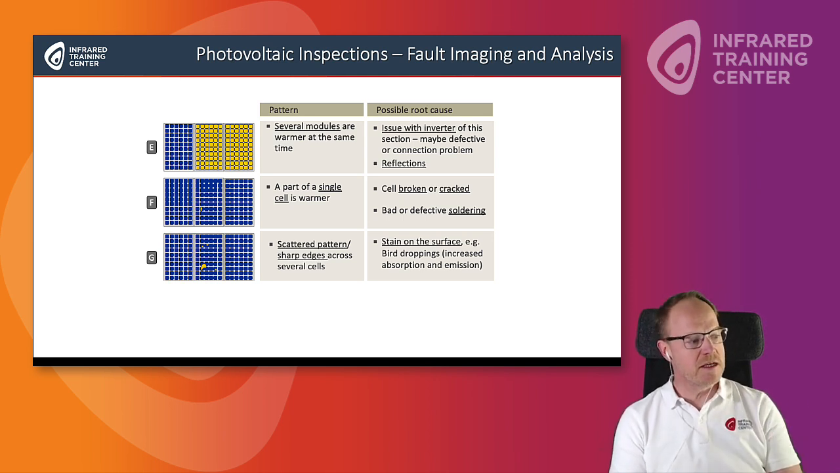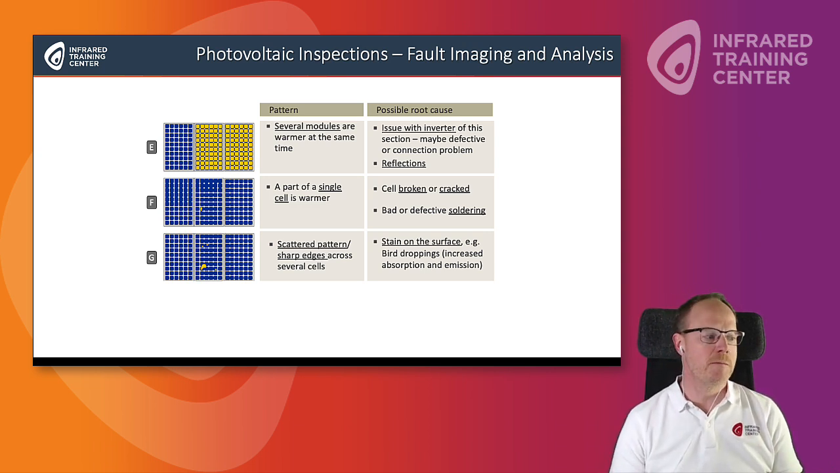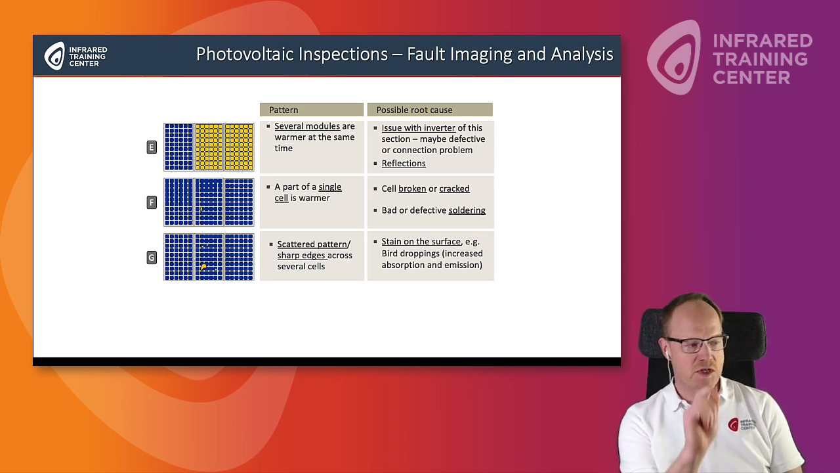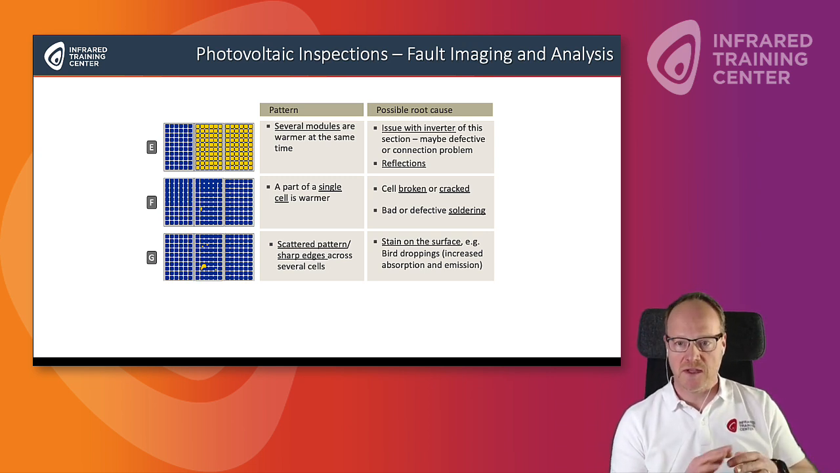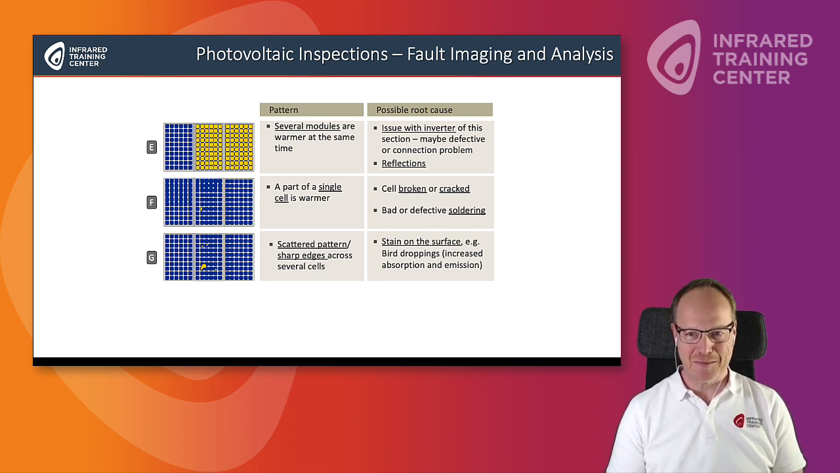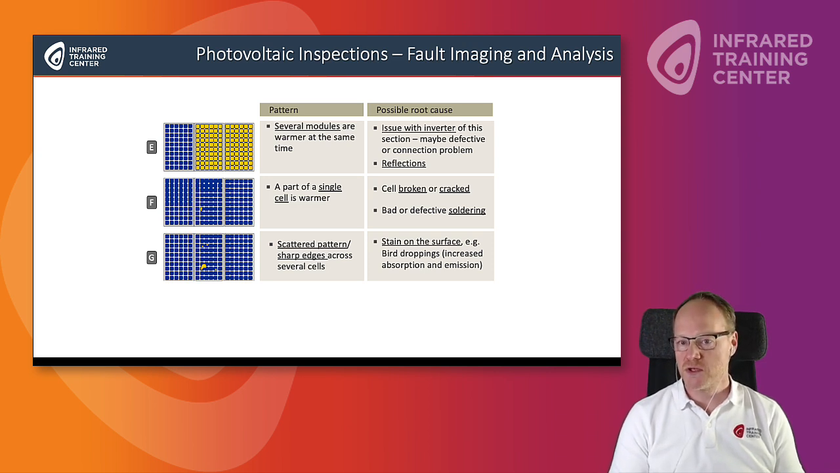And as you can see in example G here, this is certainly dirt, because you see it in the very heterogeneous forms of the warming. So it's a scattered pattern, as we call it. You see sharp edges across several cells, so they're covering several cells at a time, and that's often a stain on the surface of the module, like bird droppings, which is not avoidable, unfortunately, of course. And this leads to a higher absorption and emission, and therefore a higher temperature on the module or on different cells.